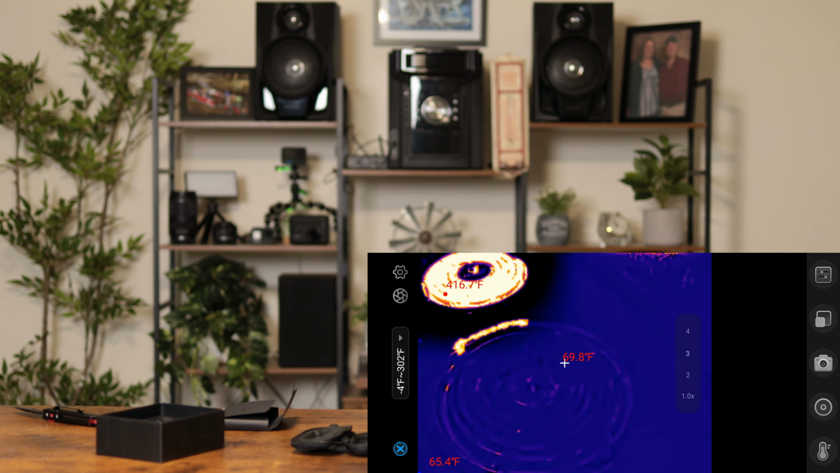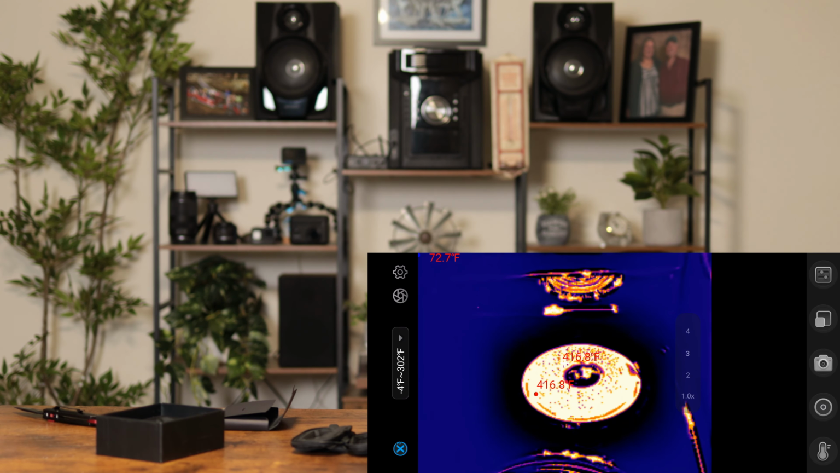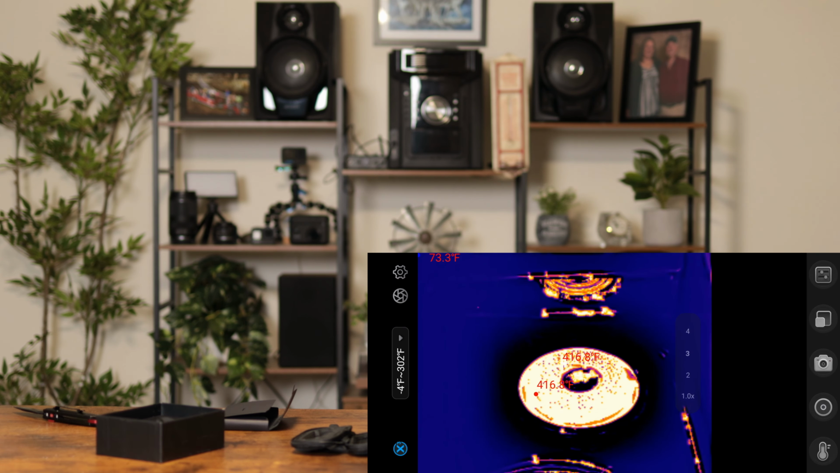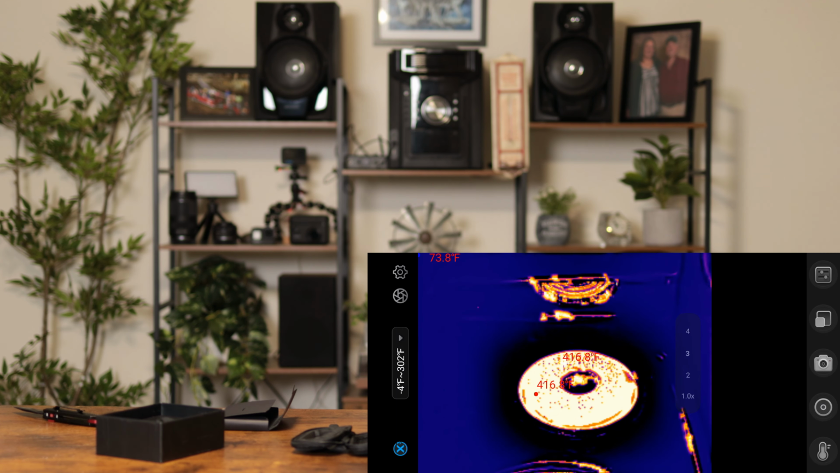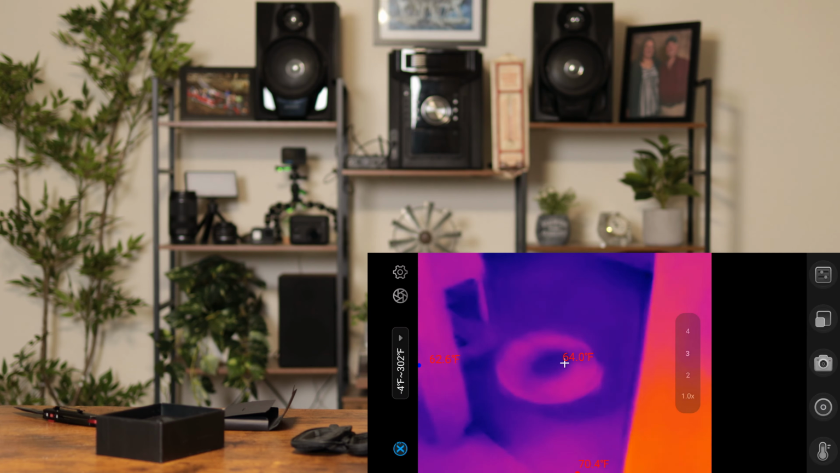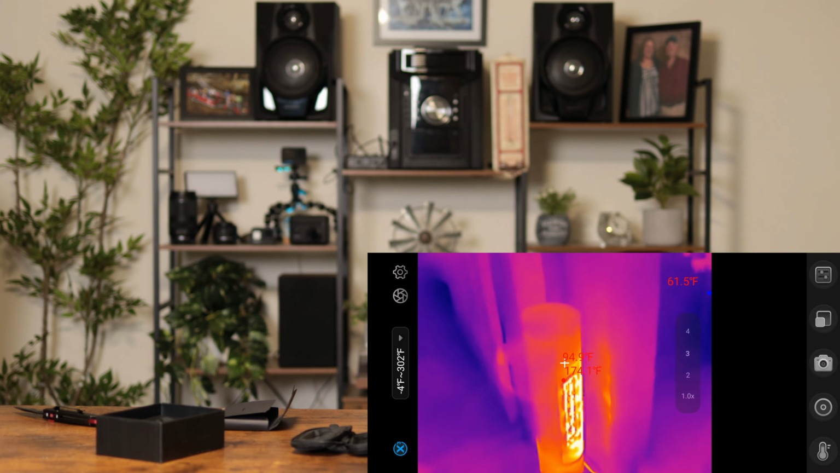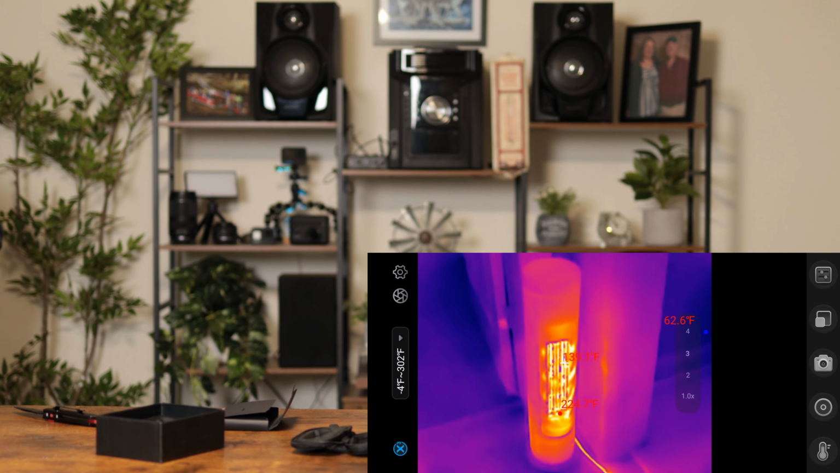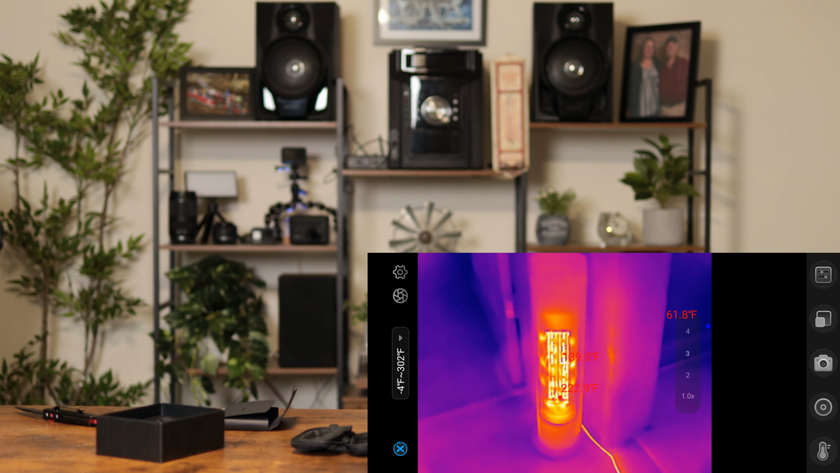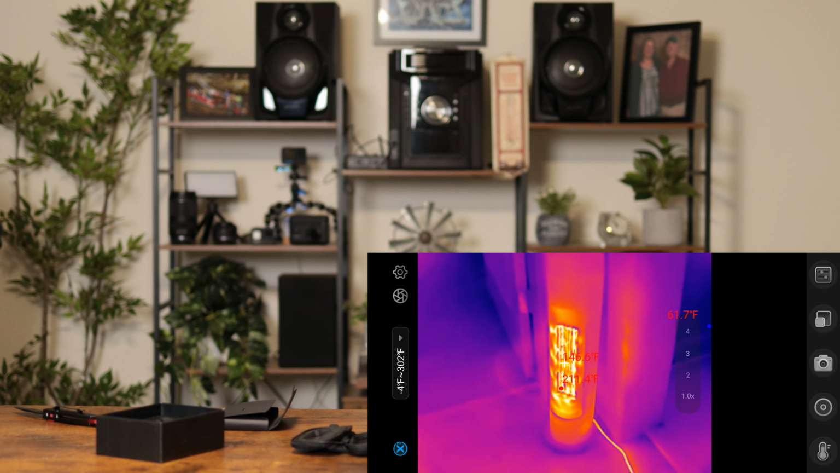Here's the other burner that is not turned on. This is an electric coil stove, so that is pretty wild. Got a small space heater going here. Let's see what it looks like. There you go.